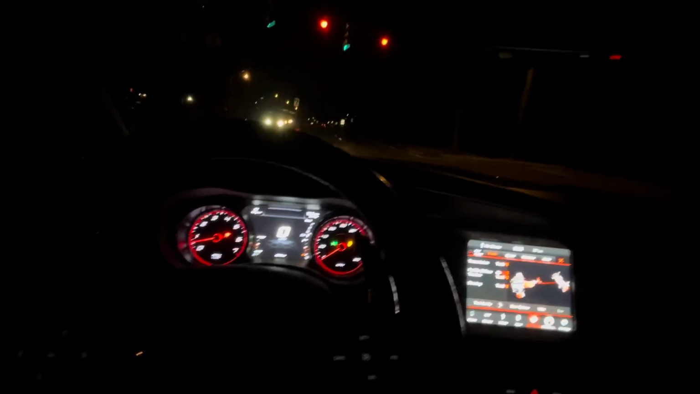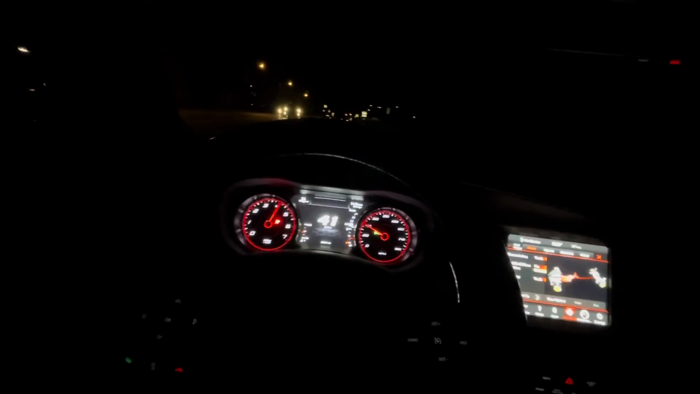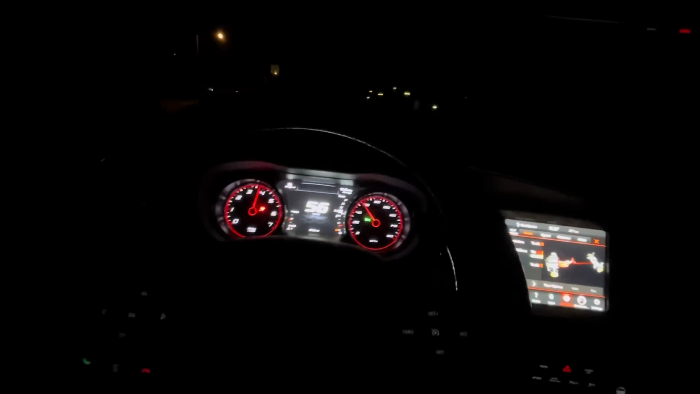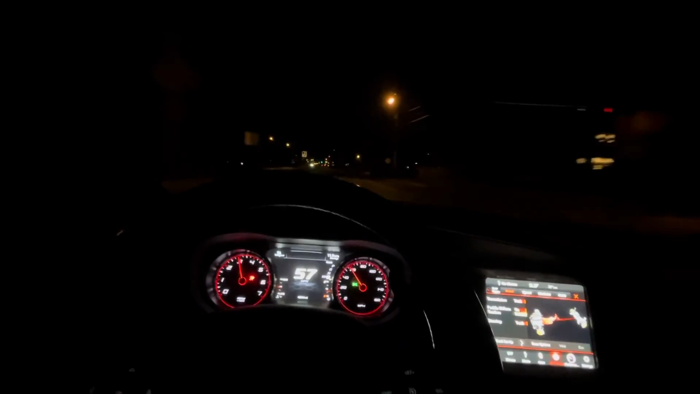Get a little launch in for y'all. Nice little pull.